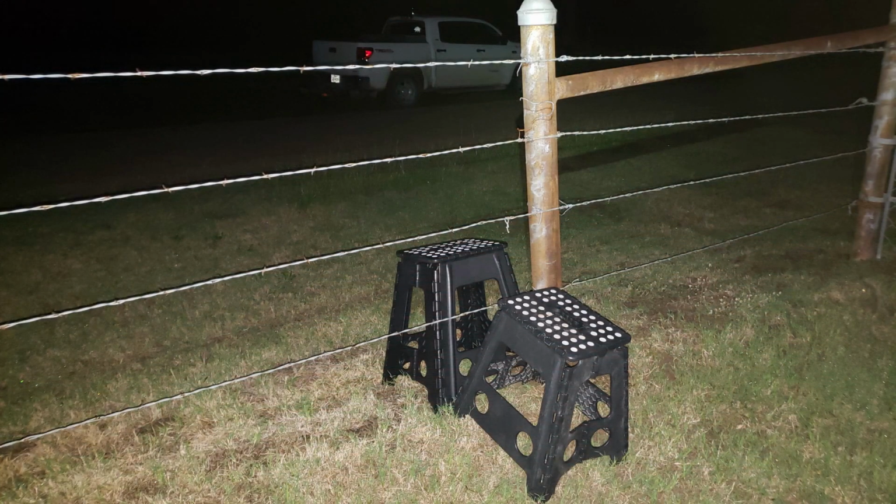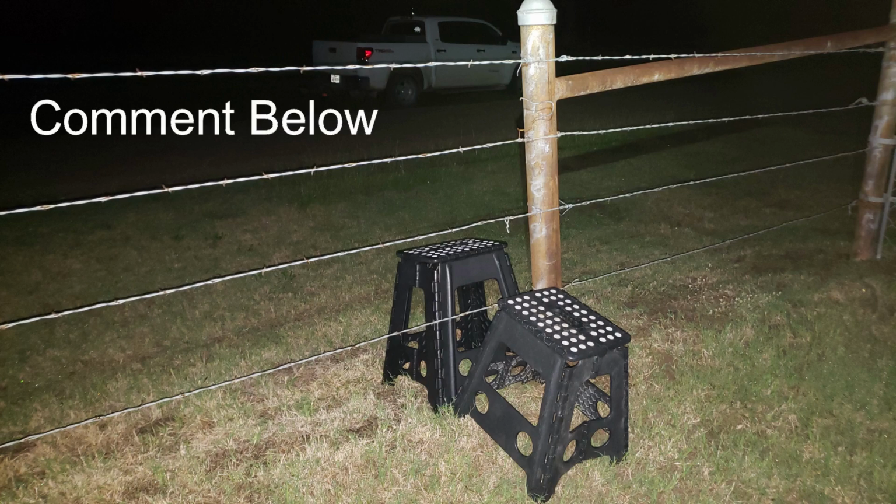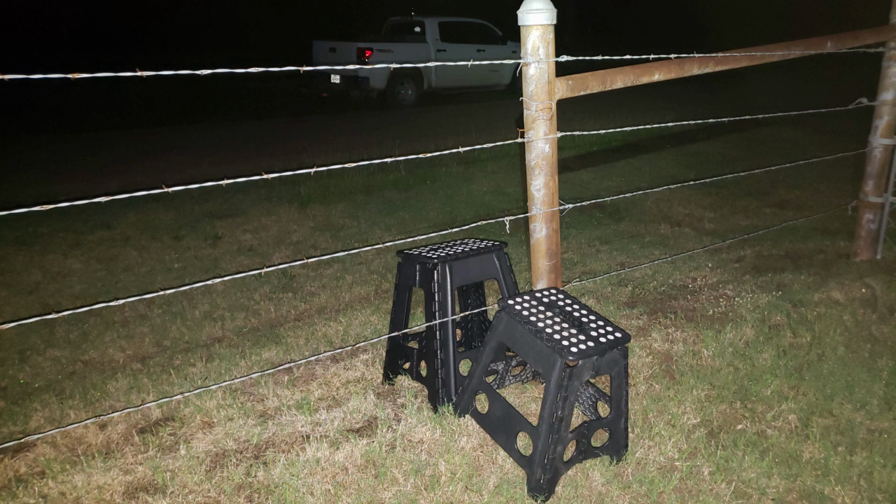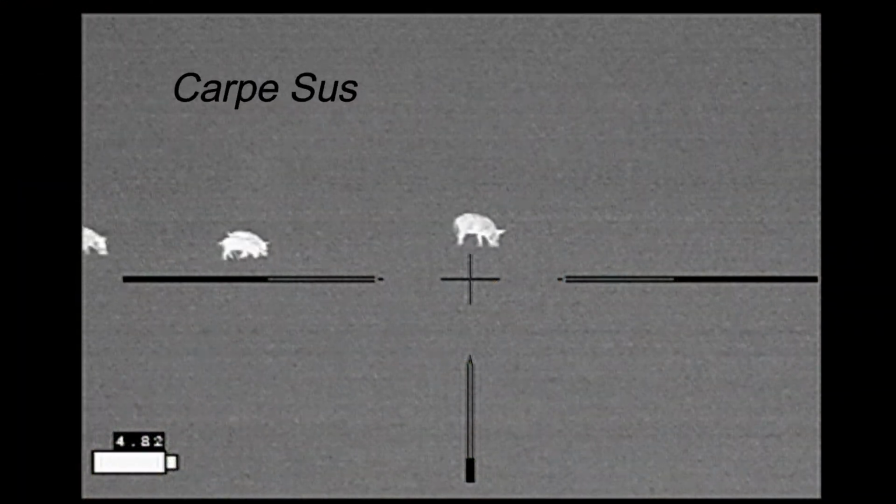When you're nowhere near a gate and need to get over a barbed wire fence to go after some hogs, how do you do it? Well, if I'm starting from the truck, I get out a couple of these folding step stools, put one on each side of the fence, and then I step right over. It's a nice, safe way to get over the fence. I don't get tangled up in the barbed wire, and I don't get in trouble trying to climb the fence, which is what I did, going after these hogs.